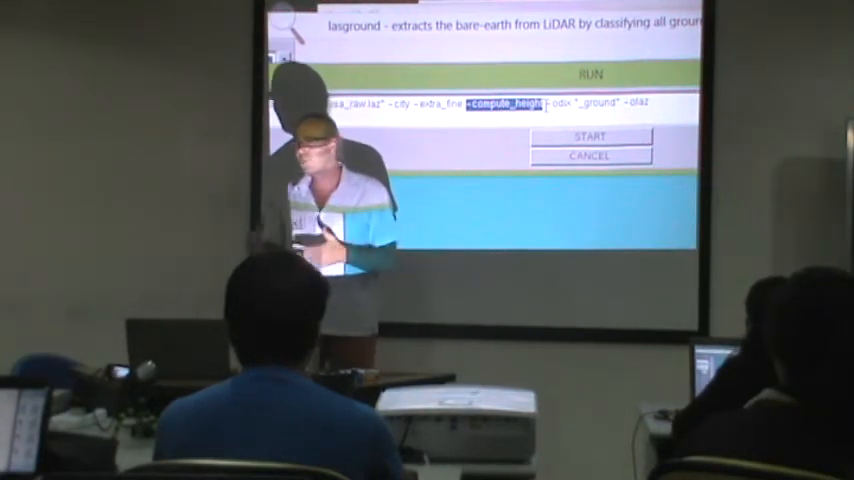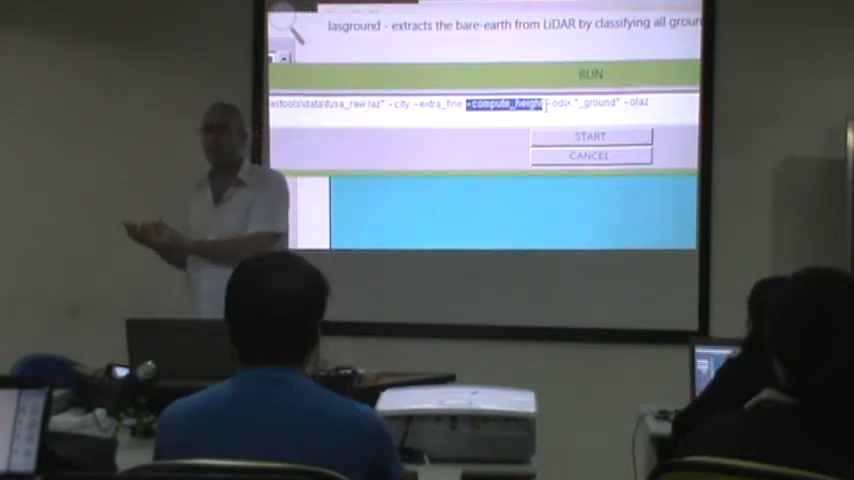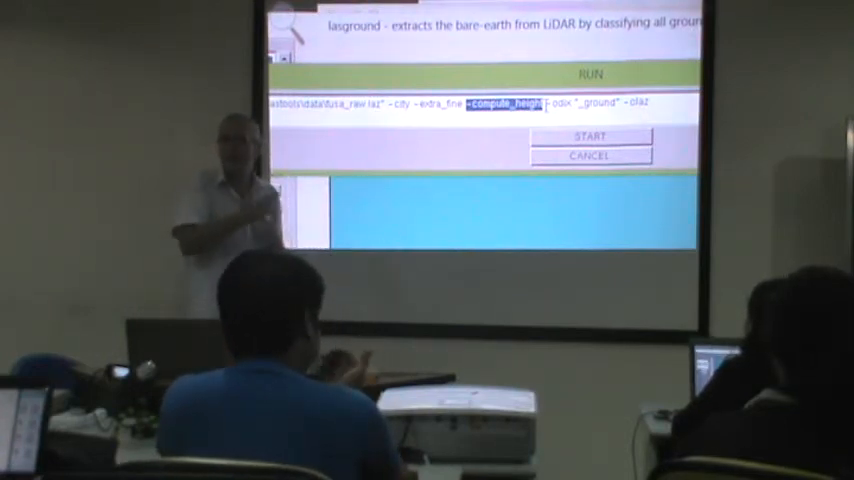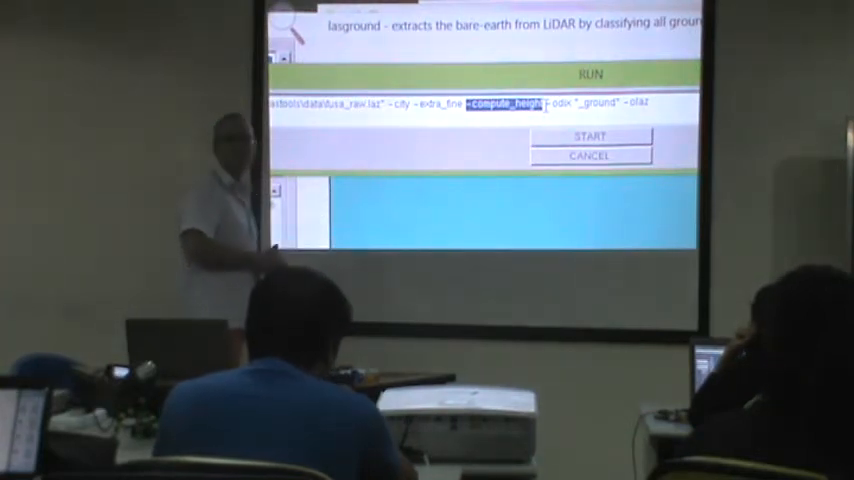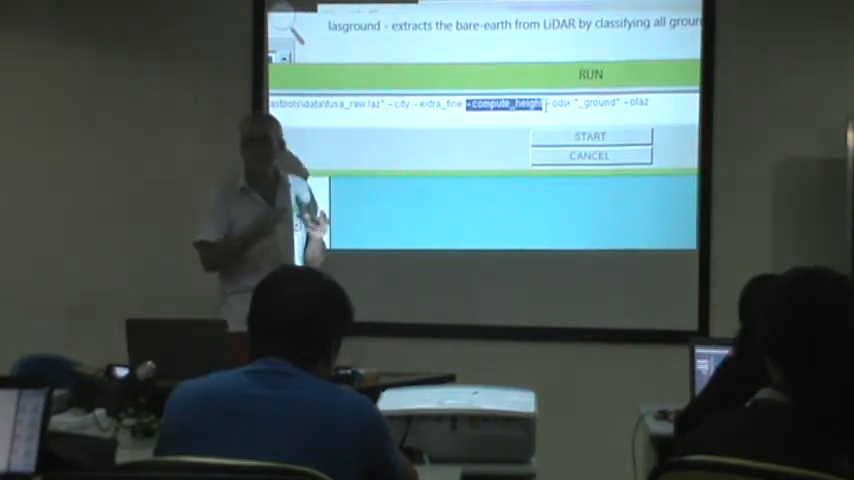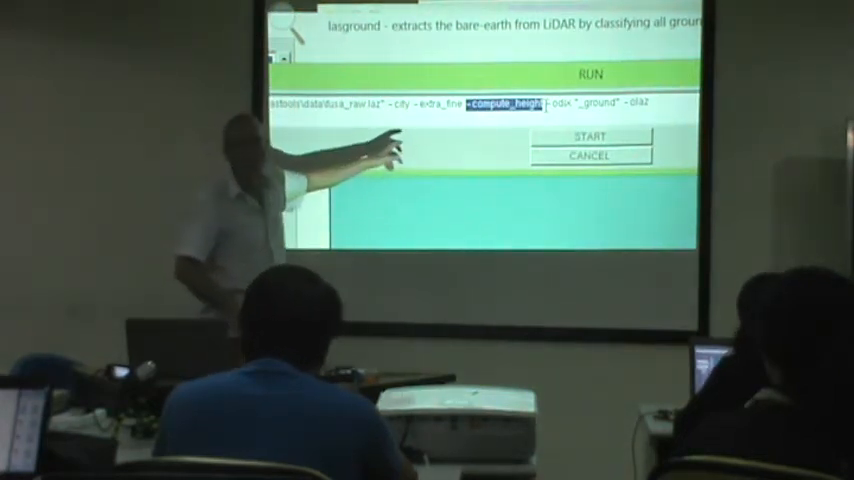LAStools also works without a license, but it starts to add distortions to the output as soon as you go over a certain point limit. It's a trade-off. A lot of students use LAStools without a license, and they use some tricks to get around the distortions, and that's fine. For students, that's fine. For production work, that wouldn't be fine, because somehow I need to finance myself too.